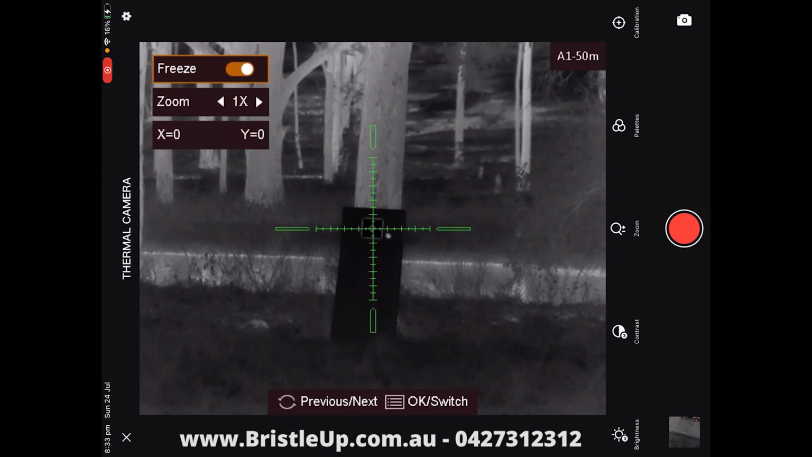So now we're in the freeze frame. So you can put your scope down now and you can fiddle with it. You don't need to hold it still. That's going to stay exactly right there, so you can move the crosshair precisely with no issues. So what we want to do now is go down to the X and Y axis down here, and we want to press our scroll wheel button to activate the X, and that will move it either left or right with the scroll wheel. As you can see it moving there now.